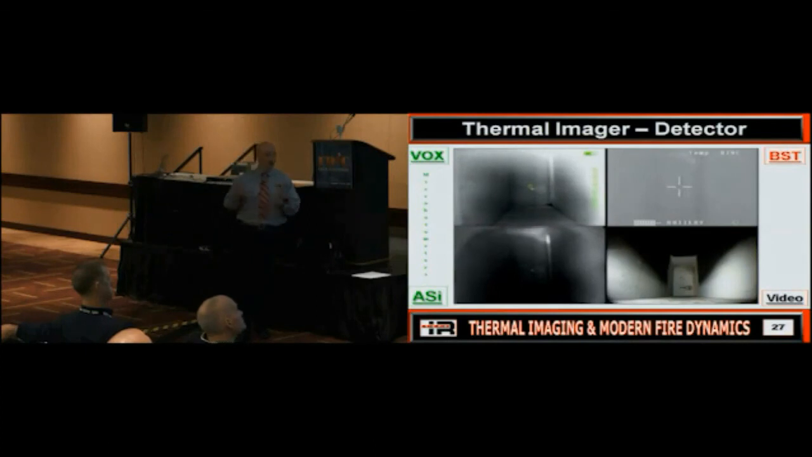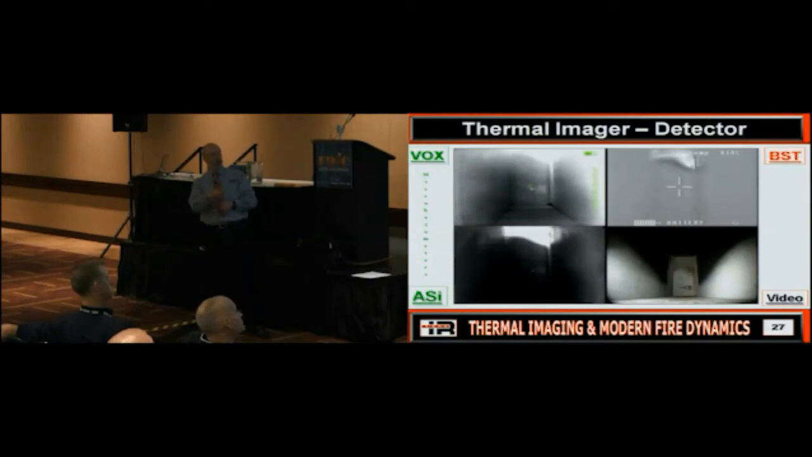Now the $1 million question, where's the fire? It's to the right. Can everybody see that? So initially I can pretty much say all cameras are showing me. But now with this camera, is it clear what direction that fire is coming from? Not near as clear as that one. Does everybody see the difference?